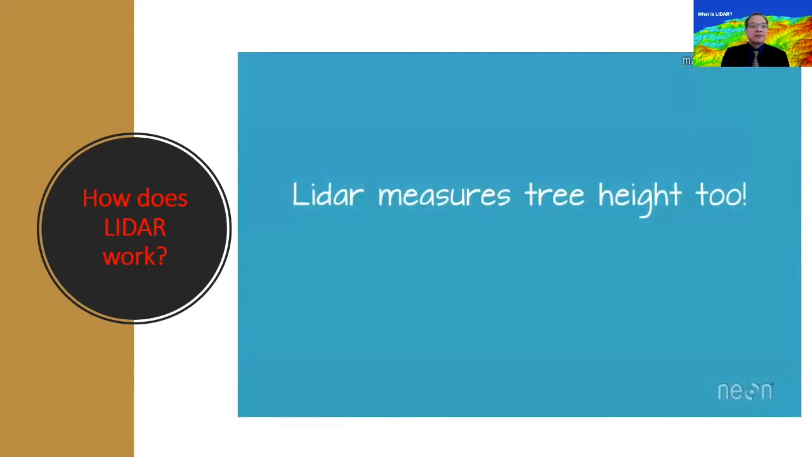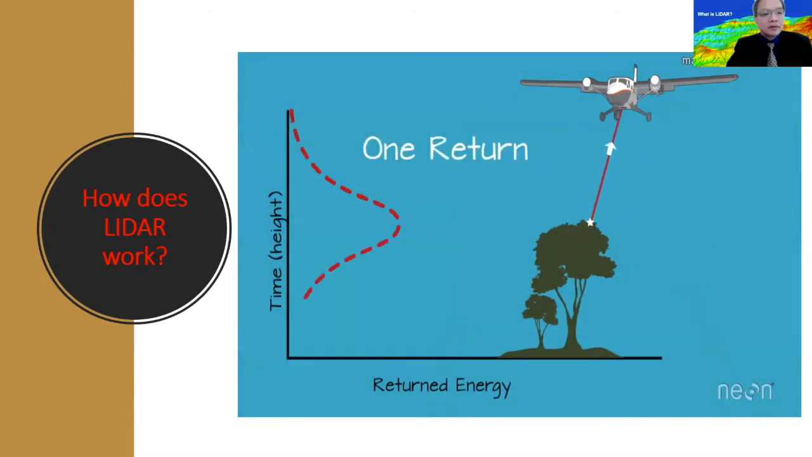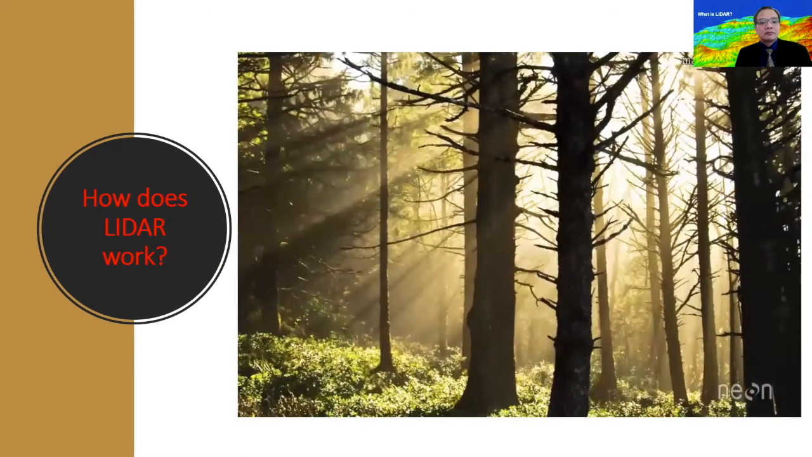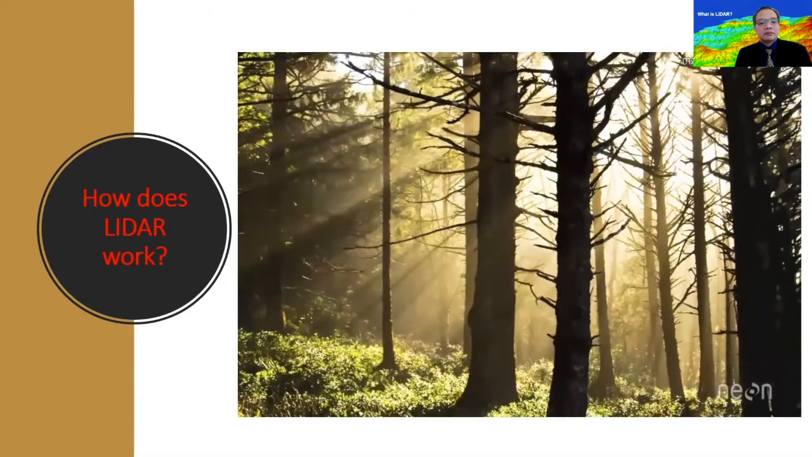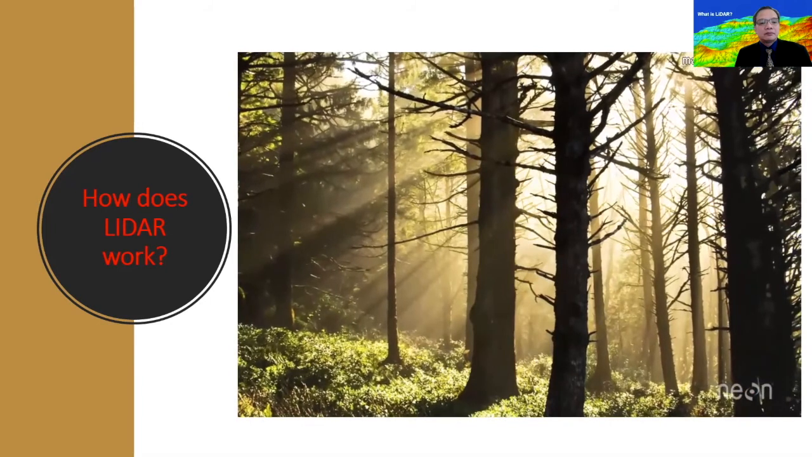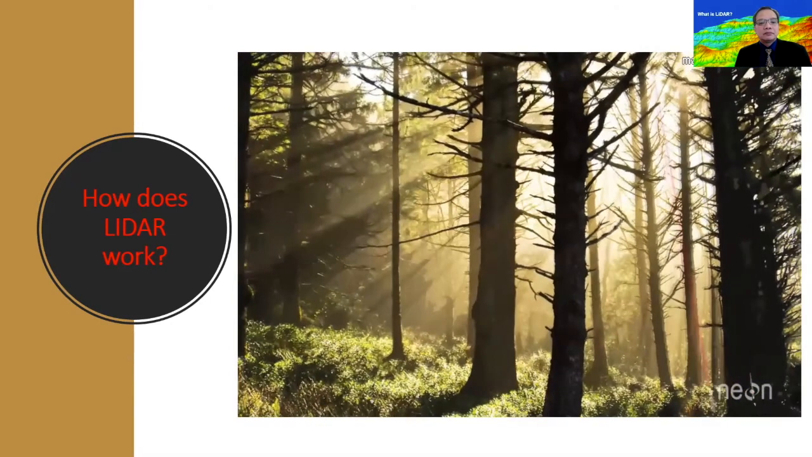Now, there is one more component of a LIDAR system that makes it so useful. A pulse of light doesn't just reflect off of one thing, like the top of a tree, and yield one return. Sometimes a LIDAR pulse travels through things, like the gaps between tree branches and leaves. Think about standing on the forest floor and watching the sunlight filter through the tops of the trees, making the leaves and branches glow.